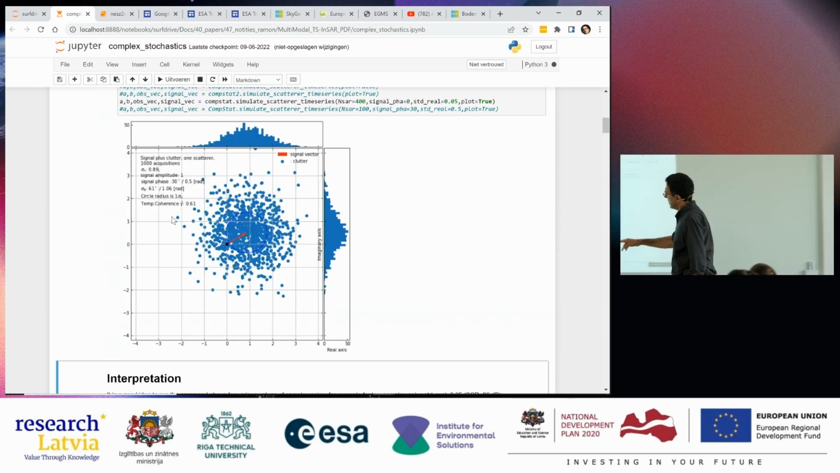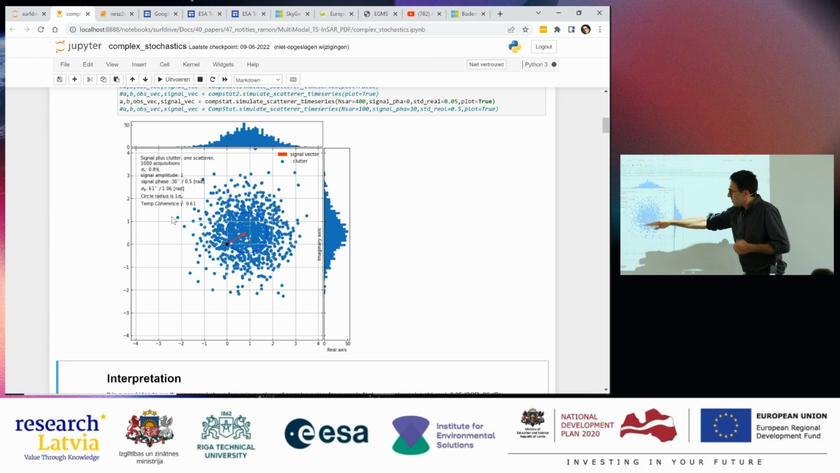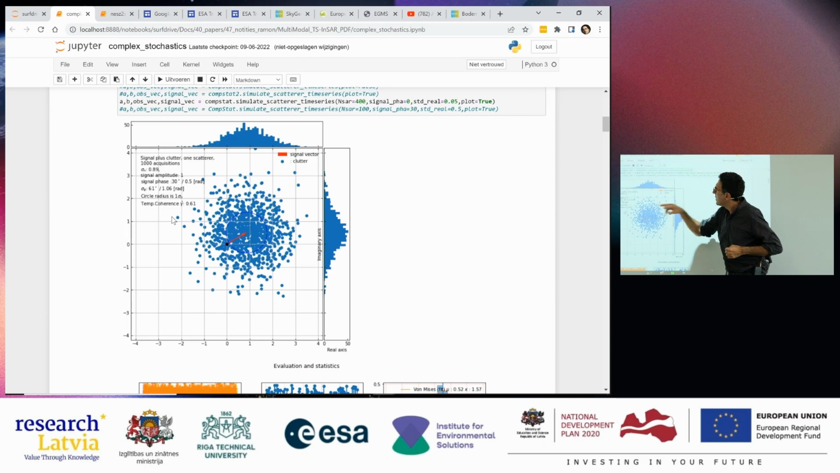So now this is the signal, this is the clutter. The distribution, the noise is very, very big. So now the quality with which I can measure the angle, so the phase, is very, very bad. Actually here, the variance of it is 61 radians, 61 degrees.